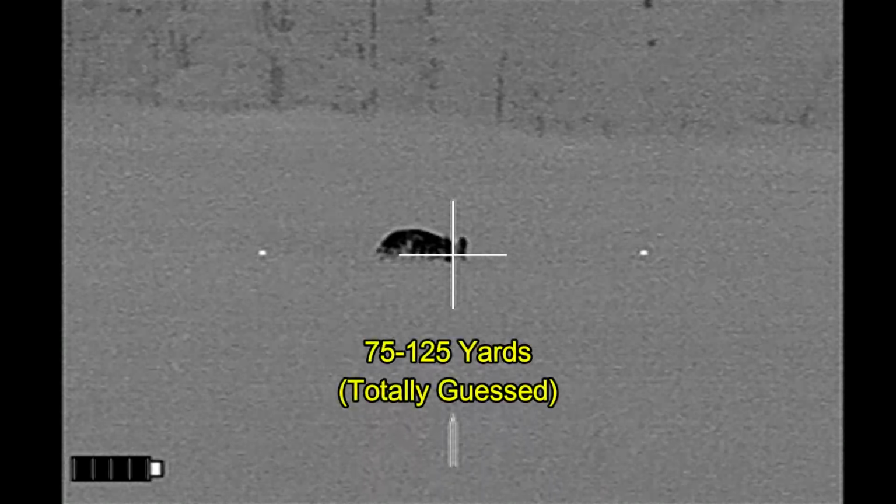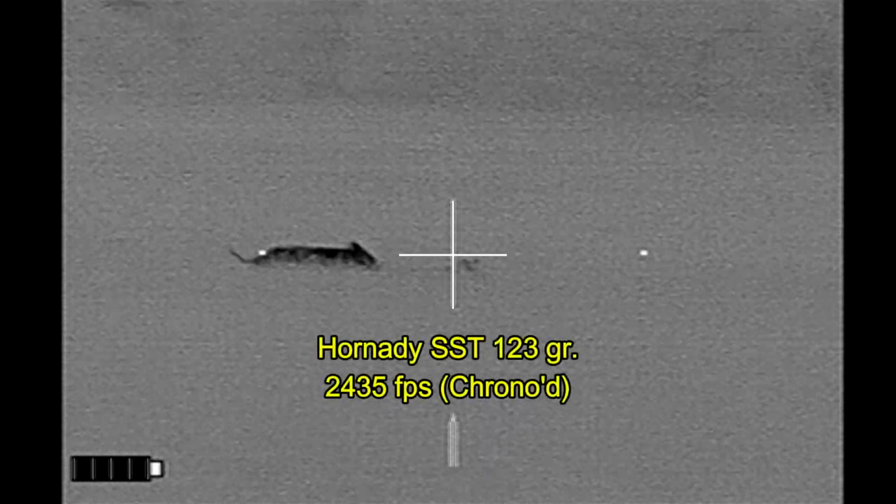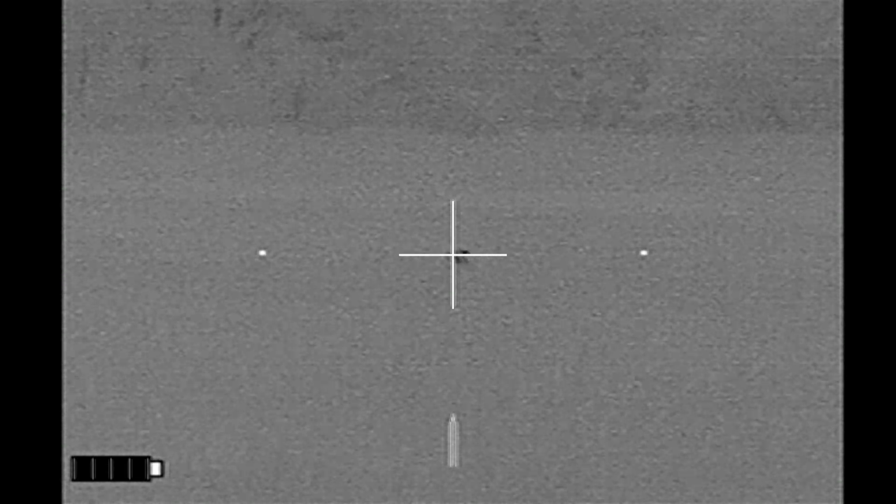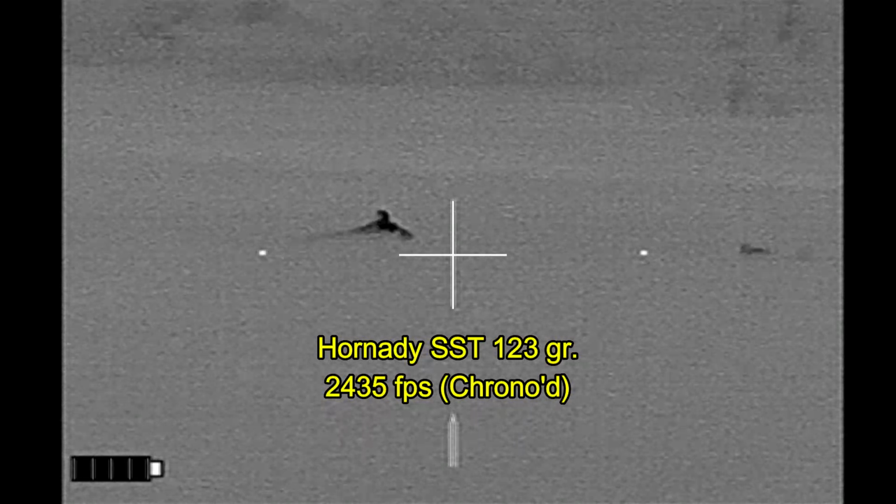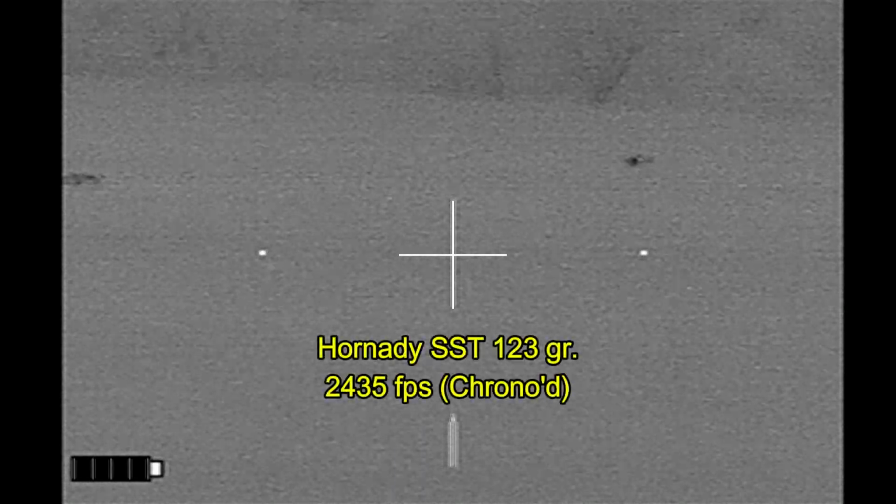Alright, here we go. I believe that is the same hog I've shot twice, and I'm going to let it go because it's got arterial spurting going on. I drop that hog in the high grass and it disappears.